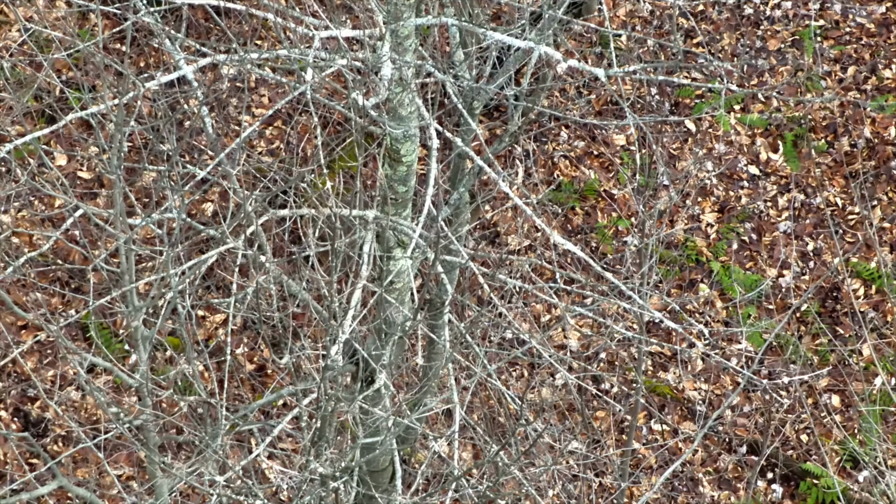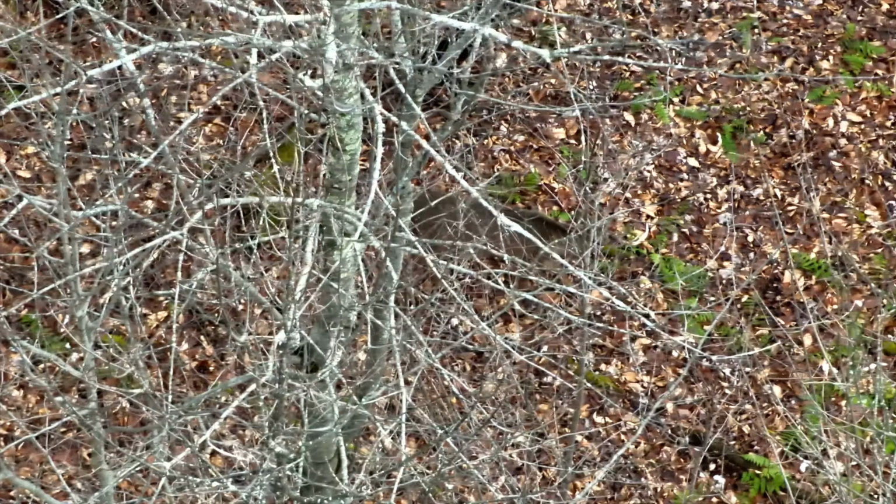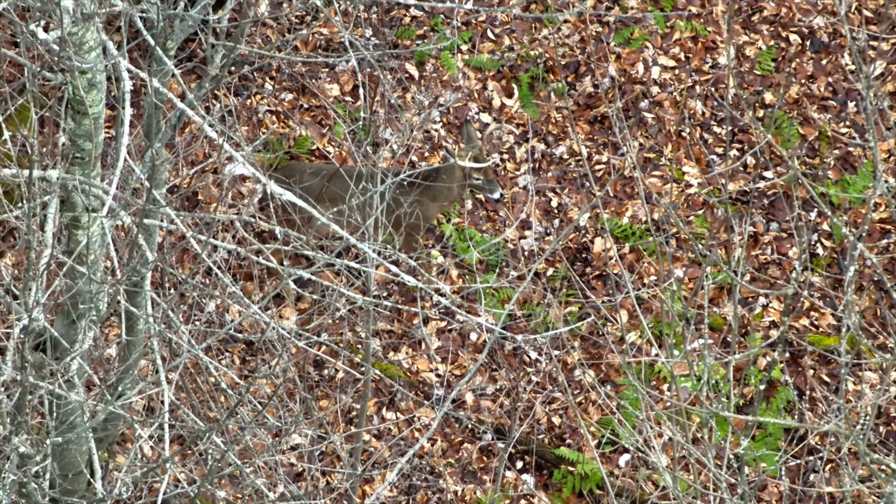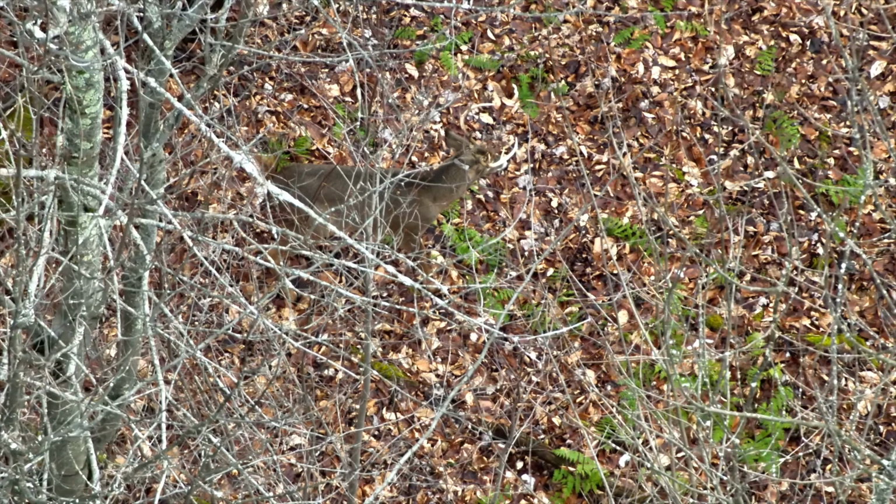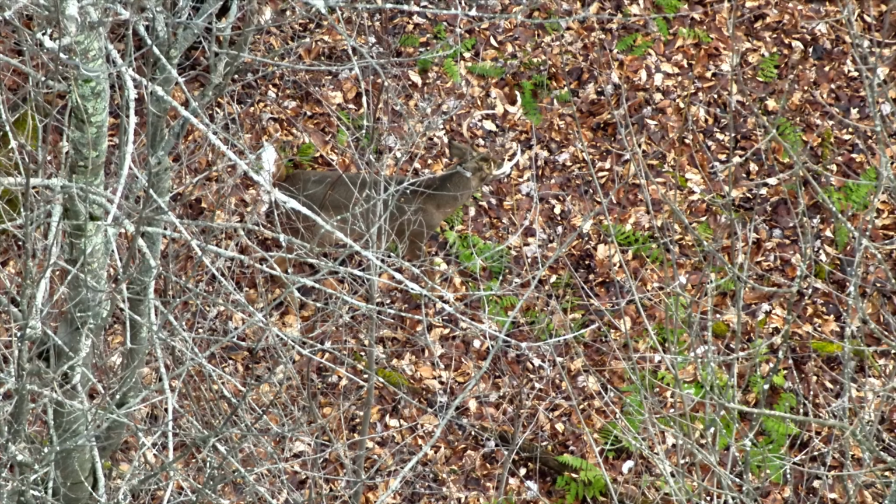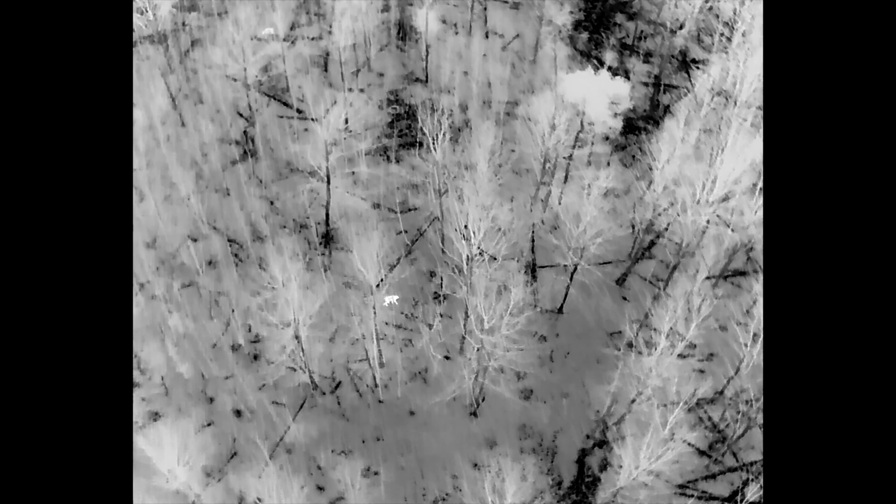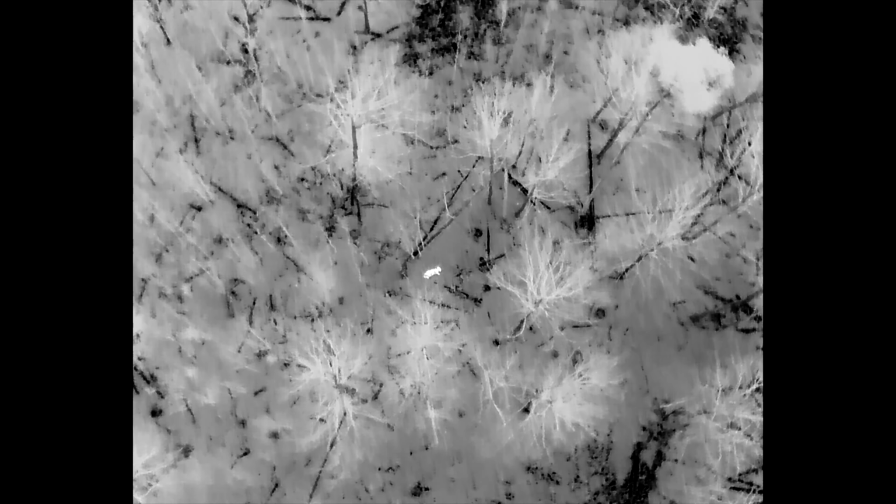So, I think this buck was doing some last moment rut activity here. But you see now I was flying the DJI Matrice 30T. Now, guys, you can see that there's no flight telemetry data. That's because this is the footage right out of the drone, which is a higher quality video feed.